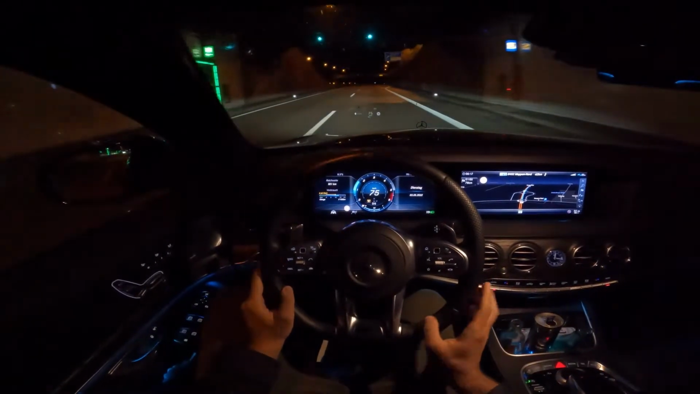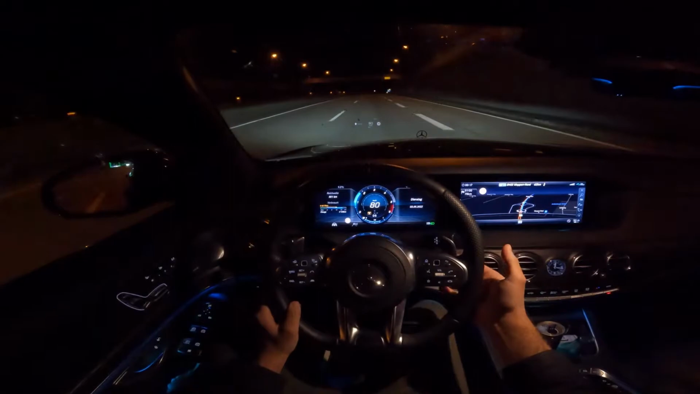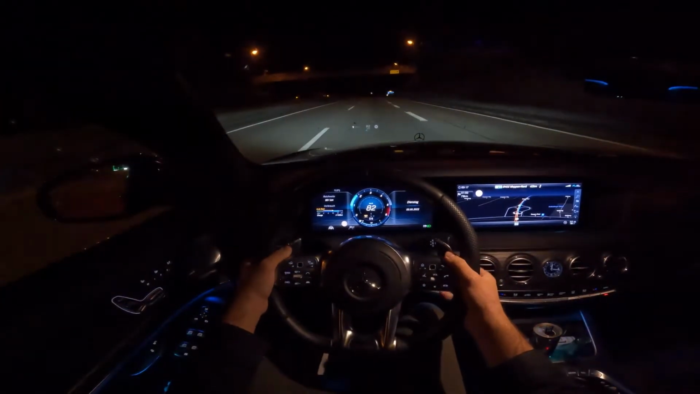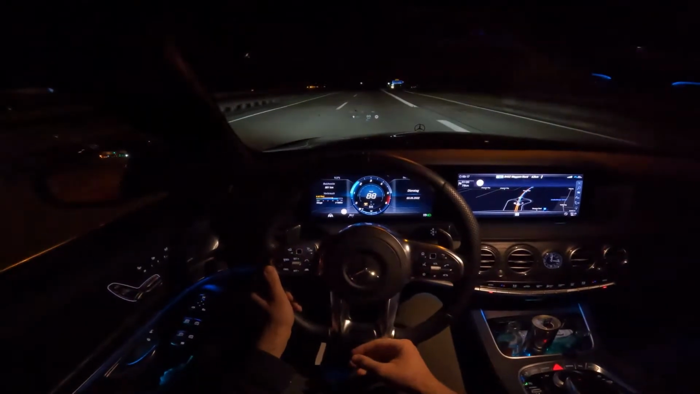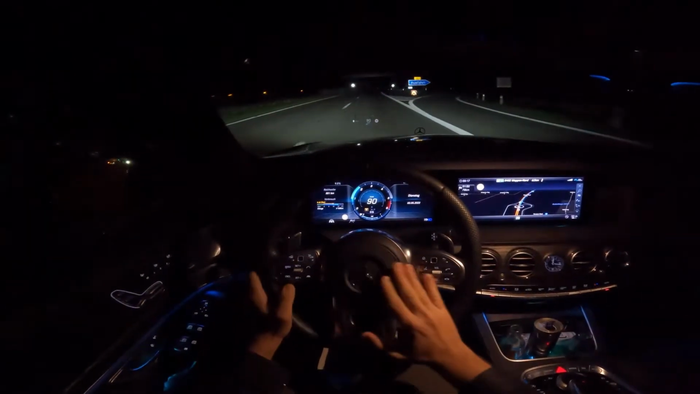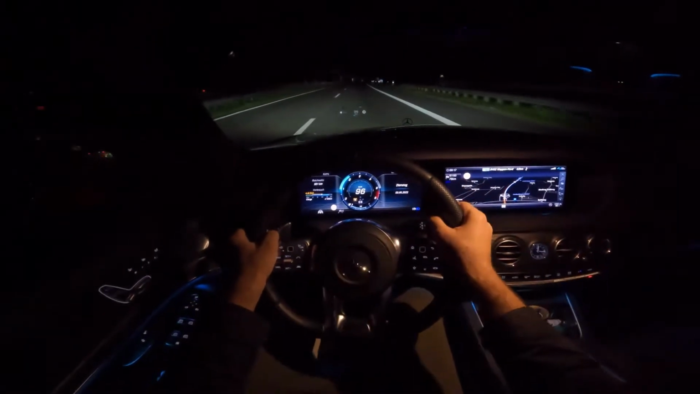This, by the way, has the AMG steering wheel. This is due to the AMG package. This is the full 63 steering wheel with the aluminium pedals and the AMG badging here, and it's got a leather horn which is really beautiful. Everything is aluminium, really nice wood trim, and there's our sign.